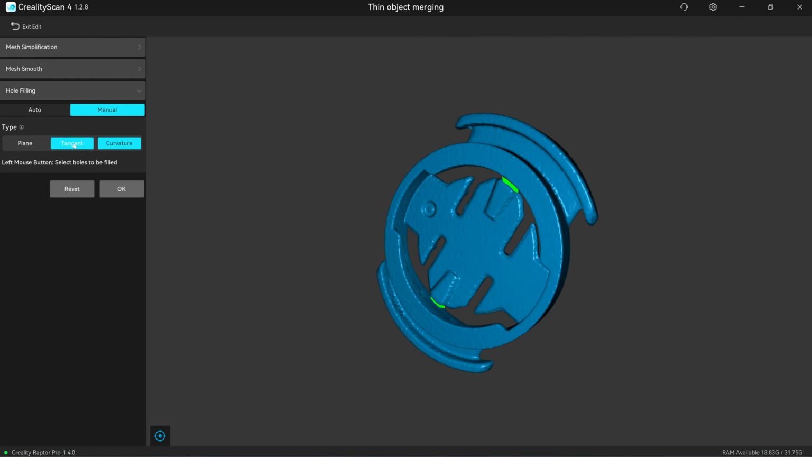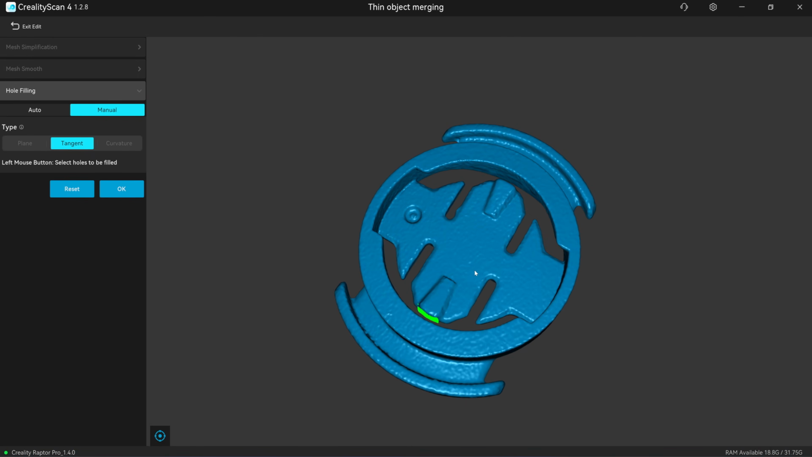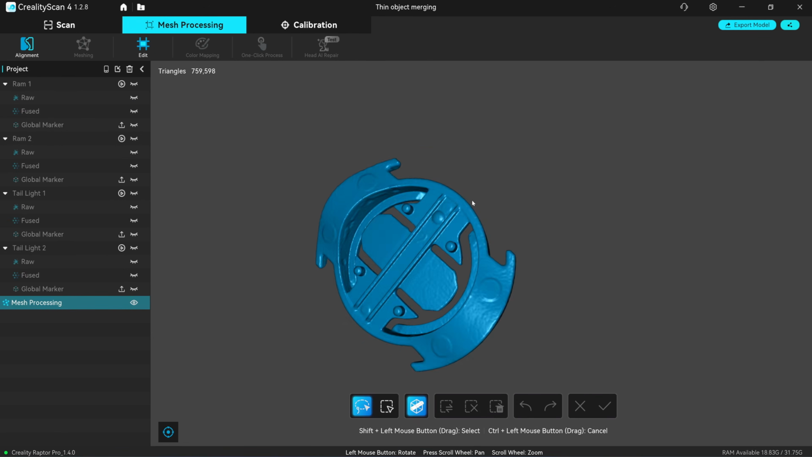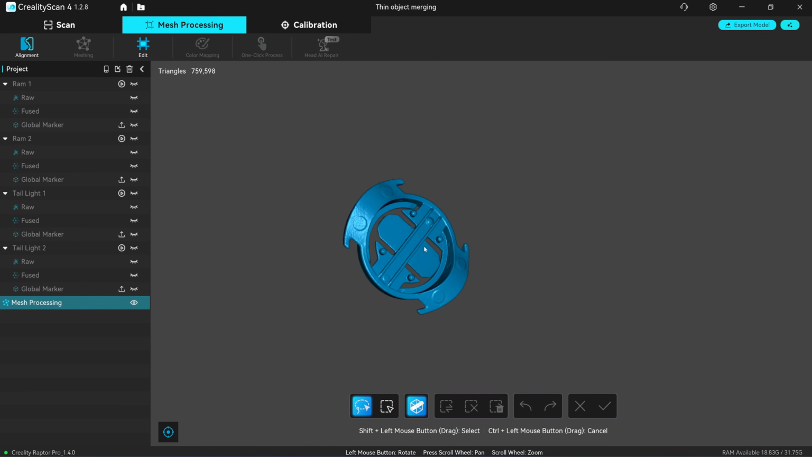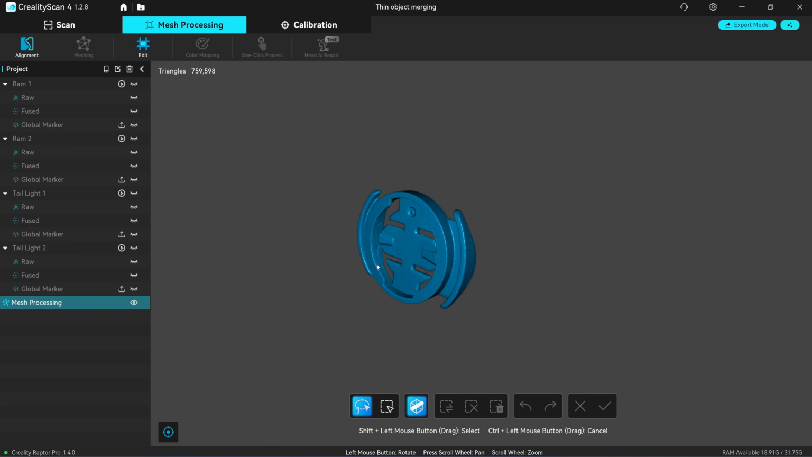I like using the tangent. Click on the hole that you want to fill. And click on OK. So now you have a watertight model that you can print, but you can't print this. Actually, it's too thin to print with the FDM printer. I don't think you can print this. Okay, so this is not possible to do with the previous version of the Creality Scan software.